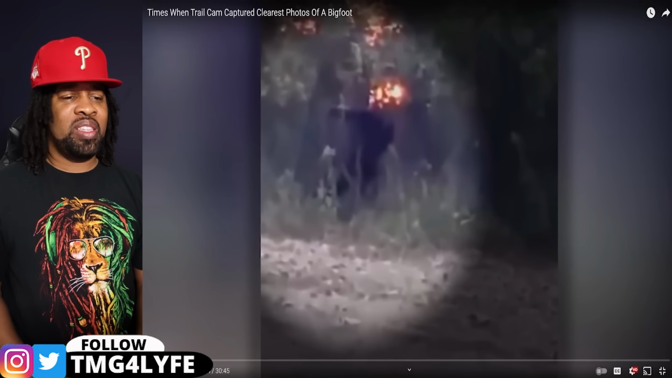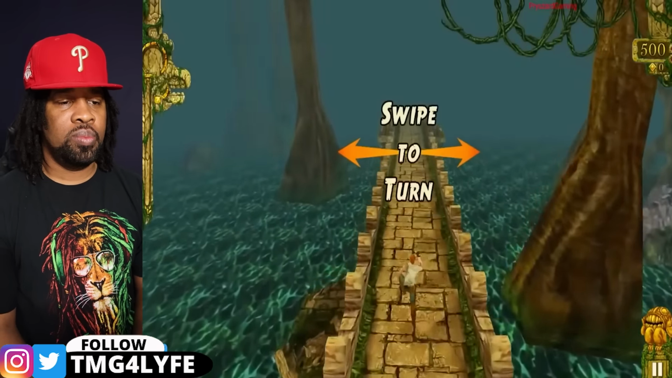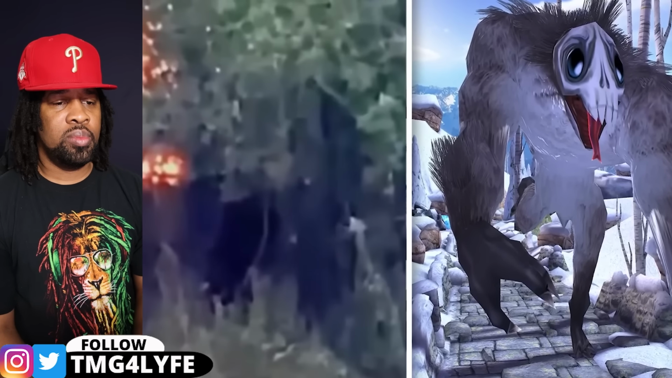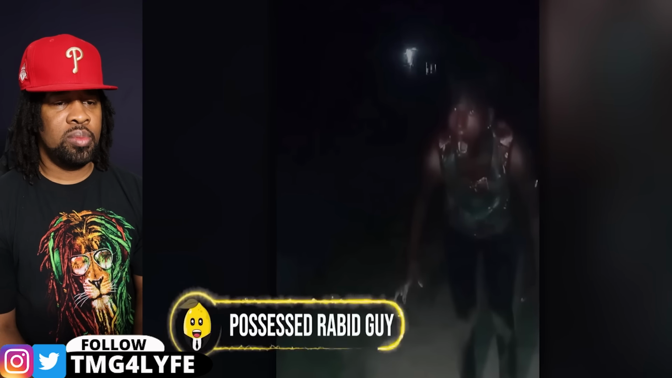A guessing game was on, especially after it was shared on the internet. Many Temple Run fans started labeling it to be the demon monkey, with it having a lot of resemblance. I'm afraid. Possessed rabbit guy.